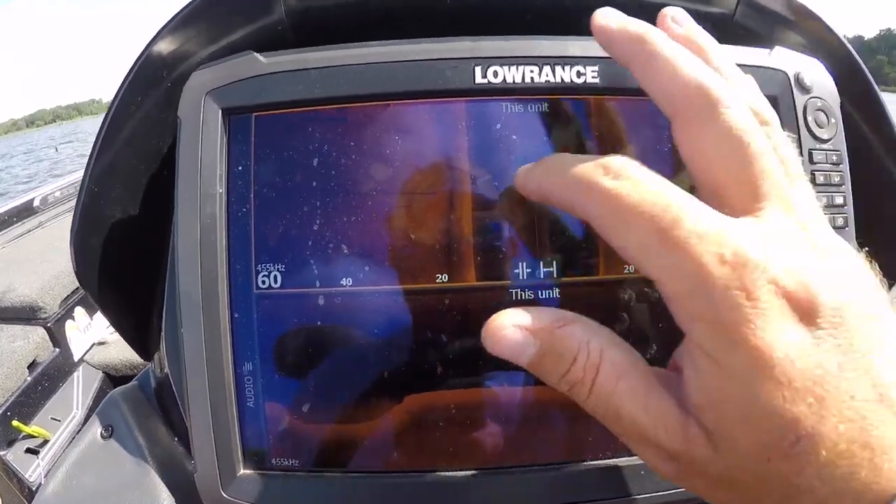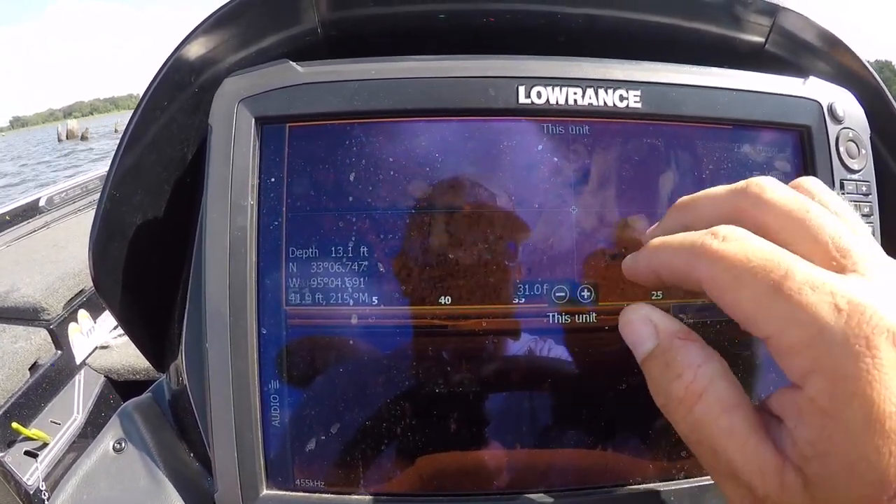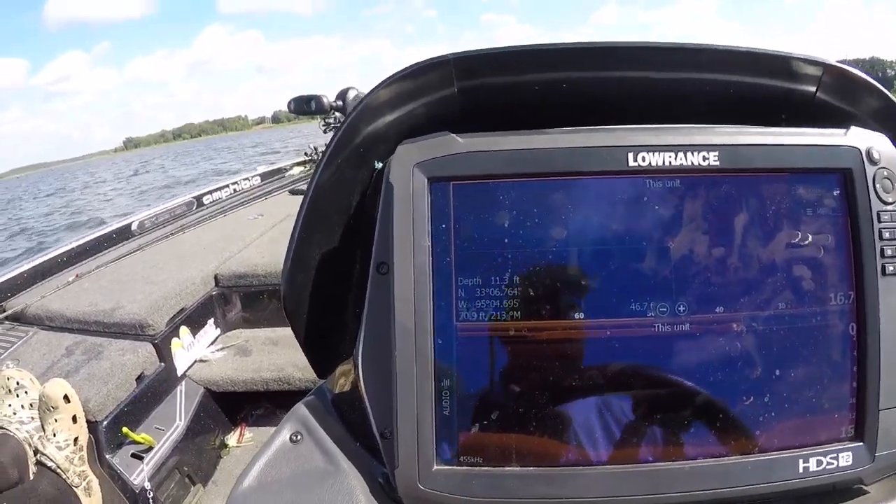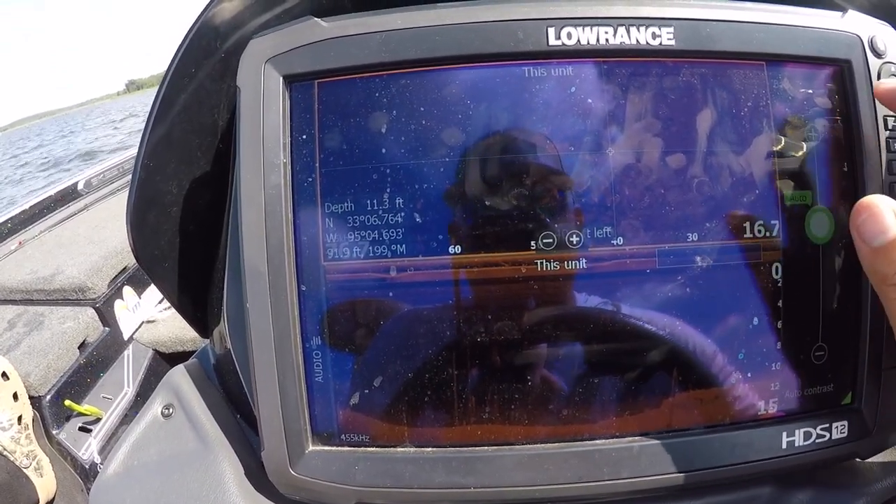Here's another one laid down. Let's zoom in on this and see what we got. Looks like it's a little piece of a tree kind of laid over there. All right, now here's a good opportunity for us to play with our contrast. So let's go in here, let's freeze on this spot, let's go to contrast. And let's turn the contrast up.